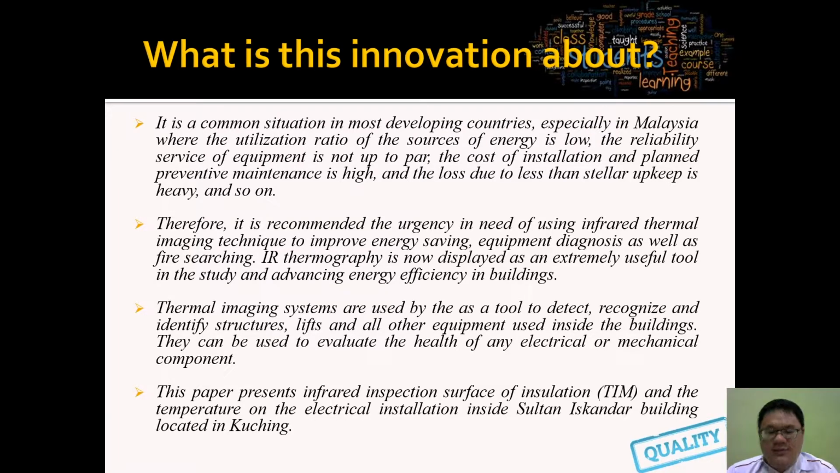Therefore, it is recommended that agencies use infrared thermal imaging technology or technique to improve the energy saving procedure, equipment diagnosis as well as fire searching.